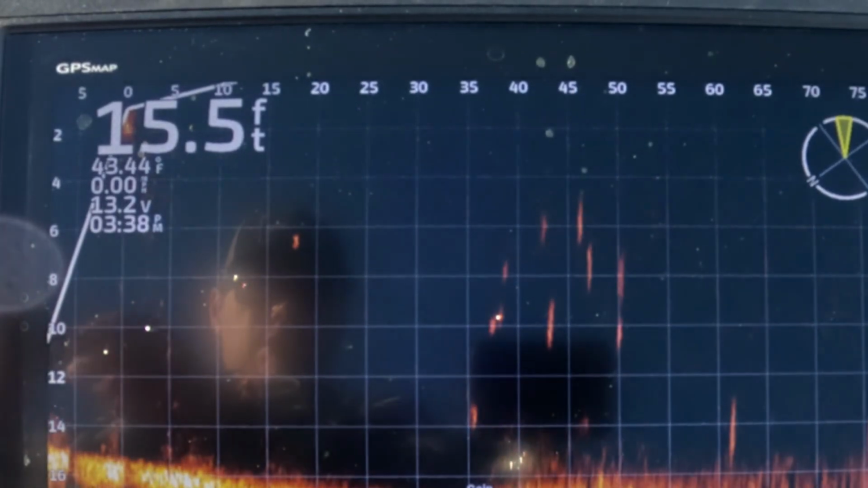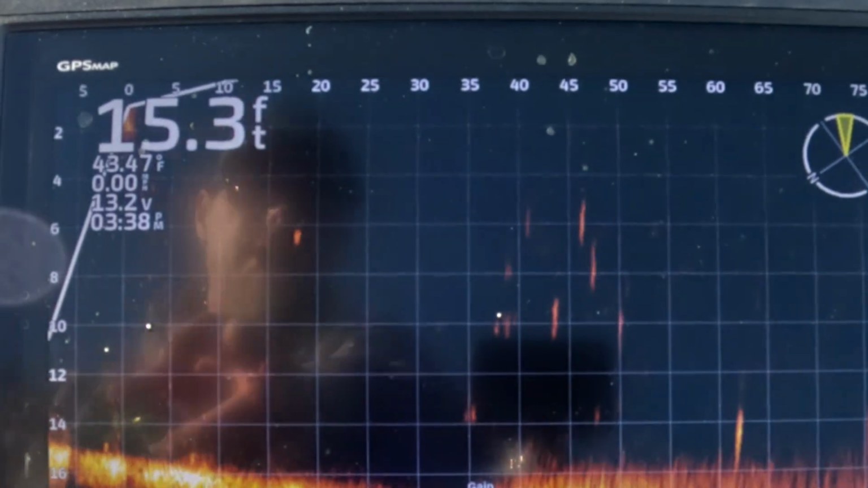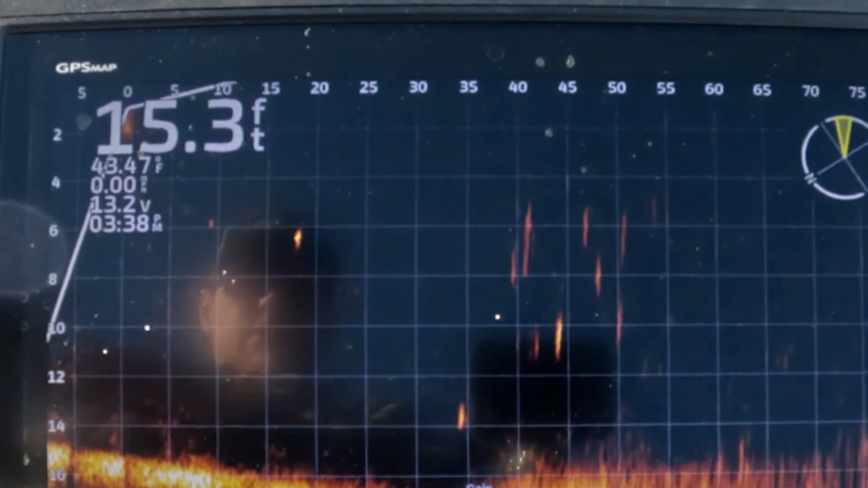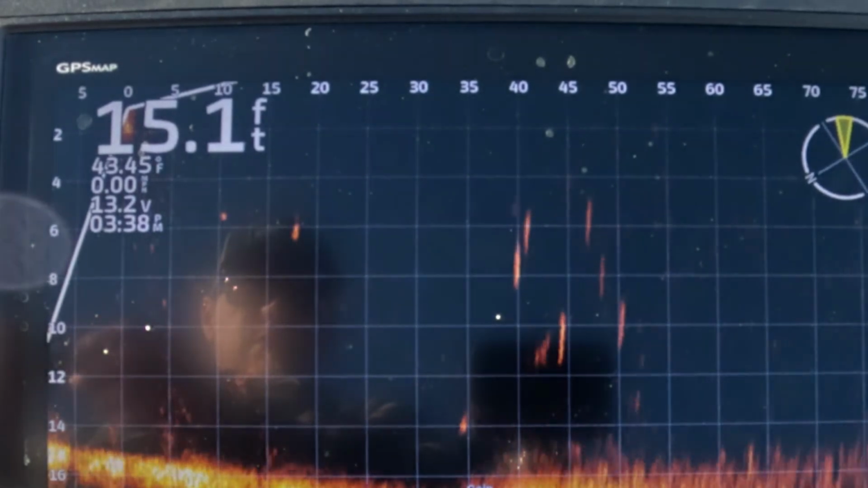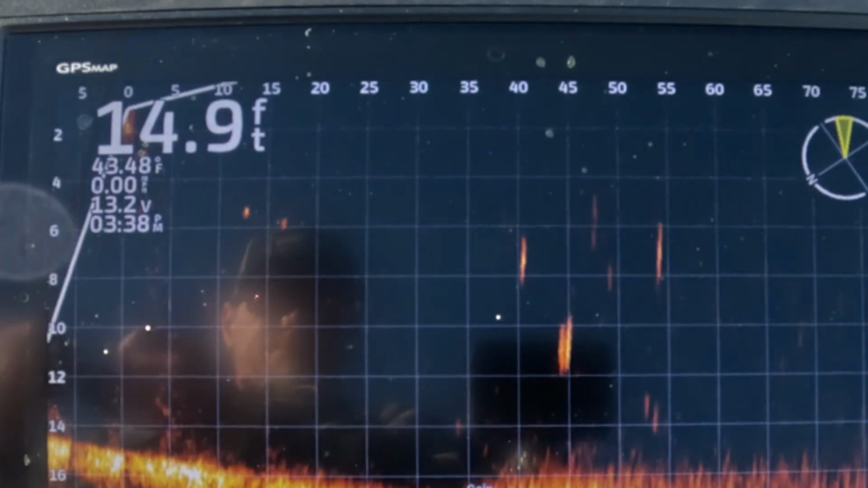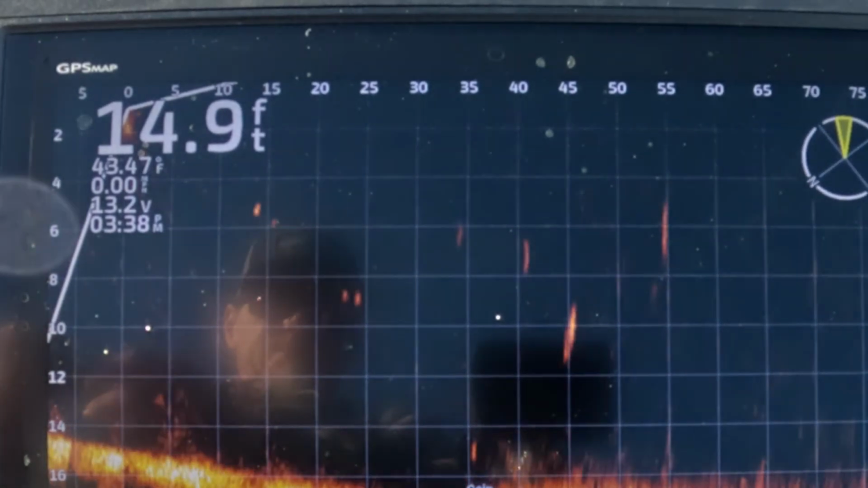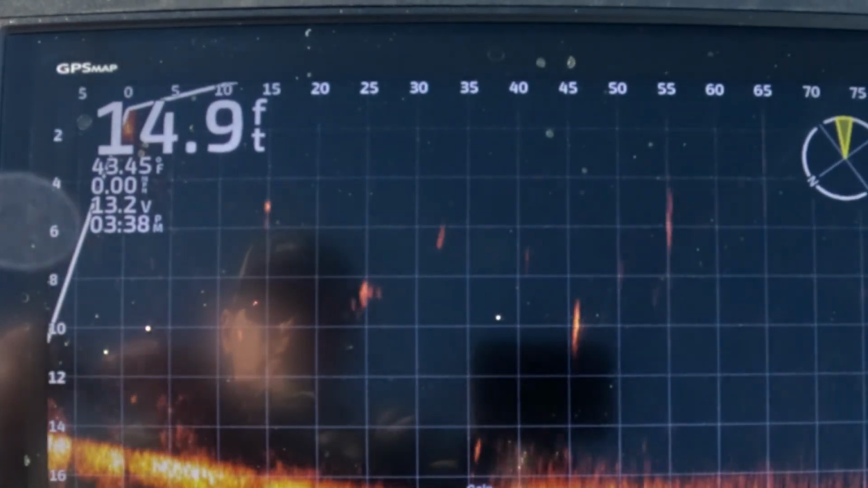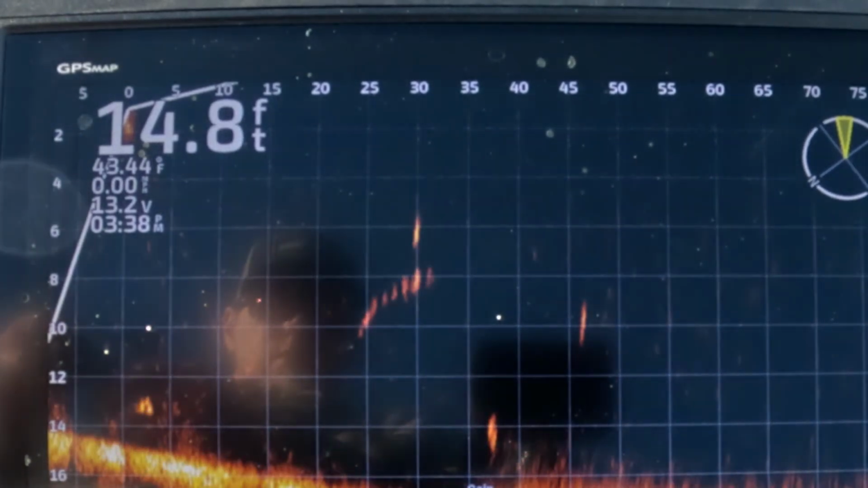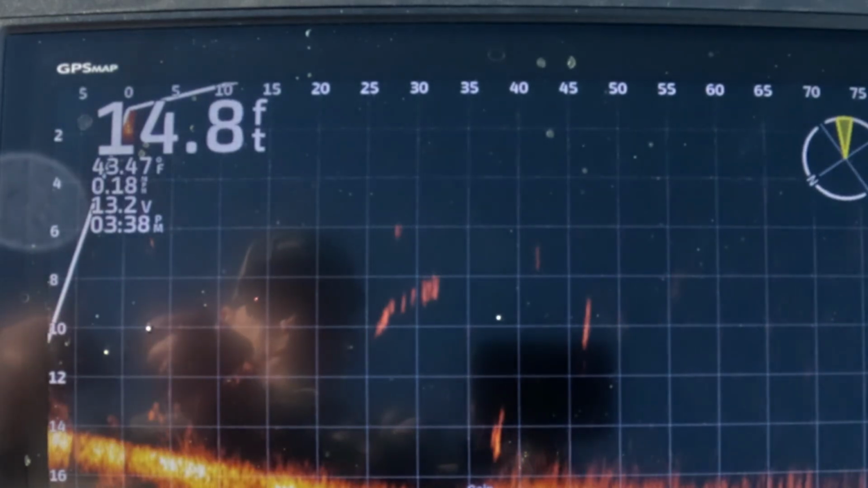There it is. So we're at 6. We're right here. We just came through that cluster of fish. Kind of holding right there at 6.